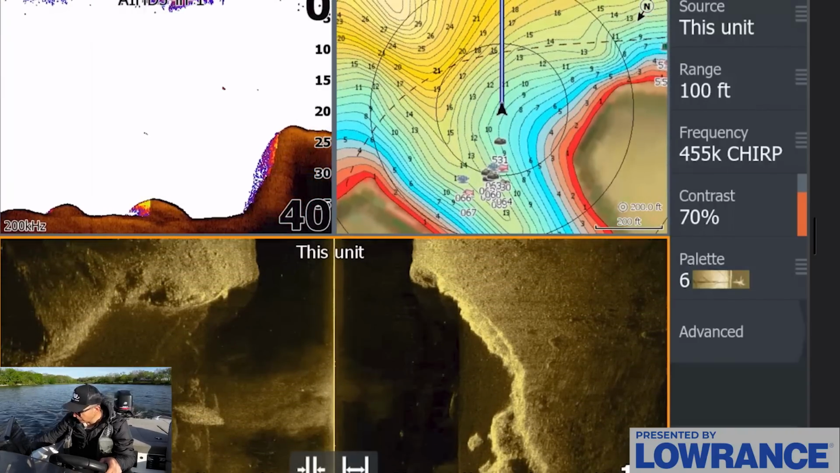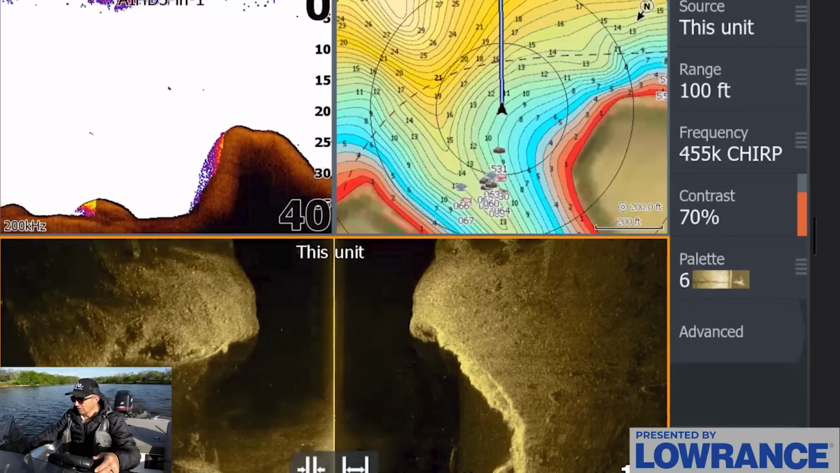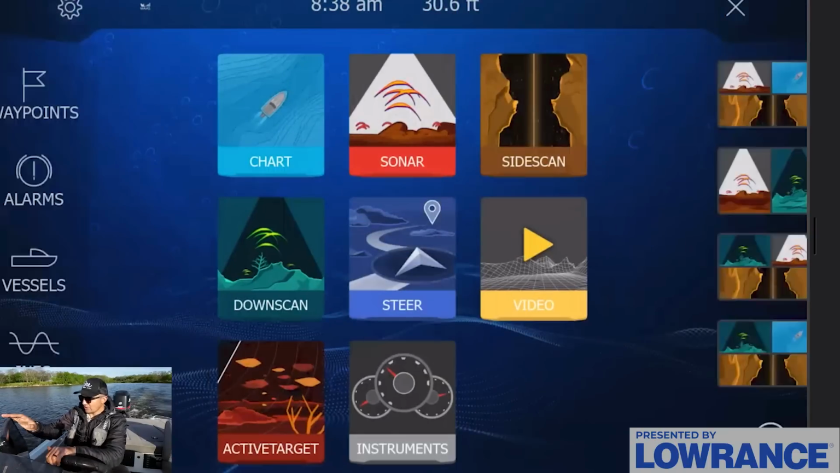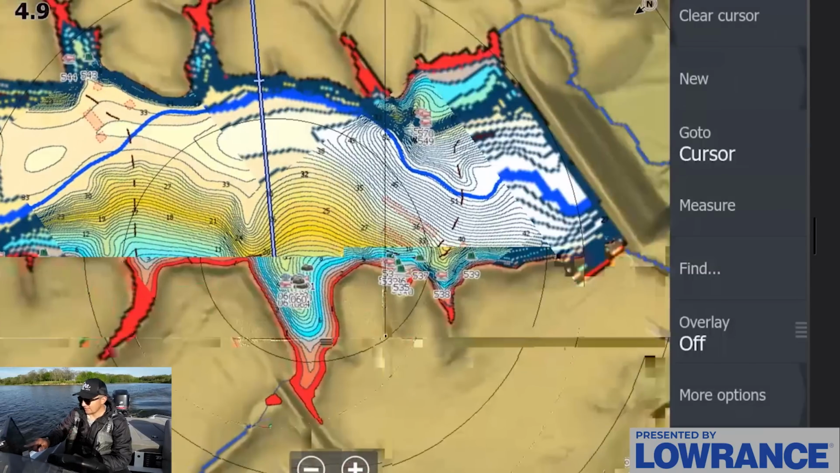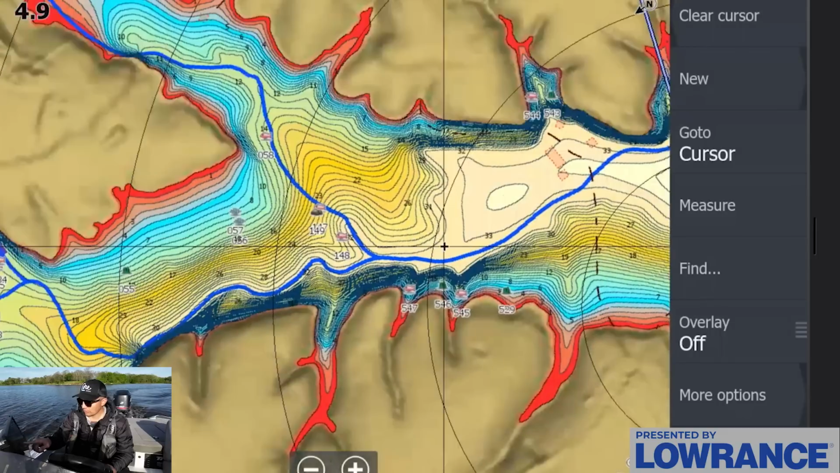I just want to graph over this little rise right here. It's right in that depth zone we kind of want, but again, no fish out here. So they're not quite here yet. Now that we've checked some of these more main lake areas, this is again more main lake structure. I want to head further in here, further back.